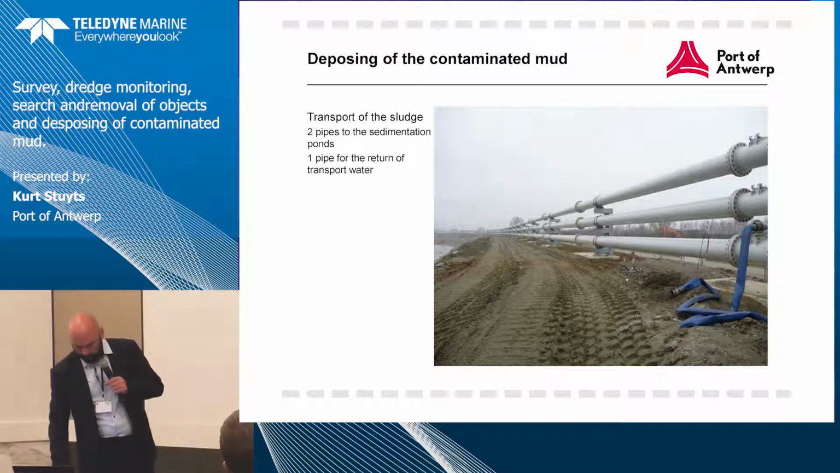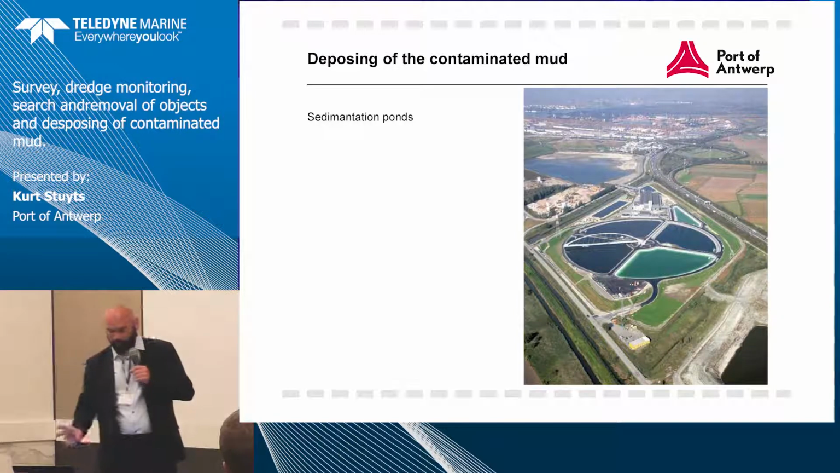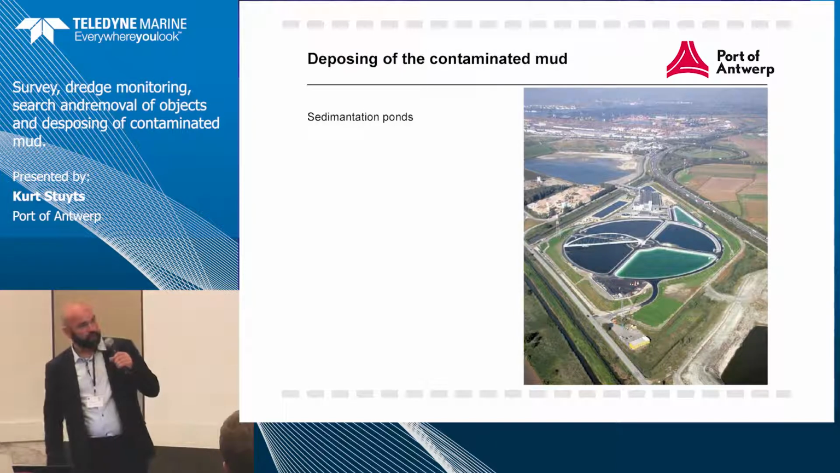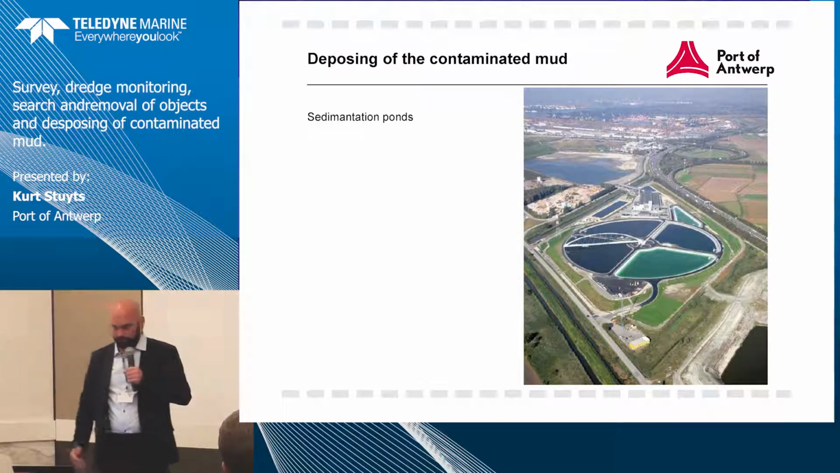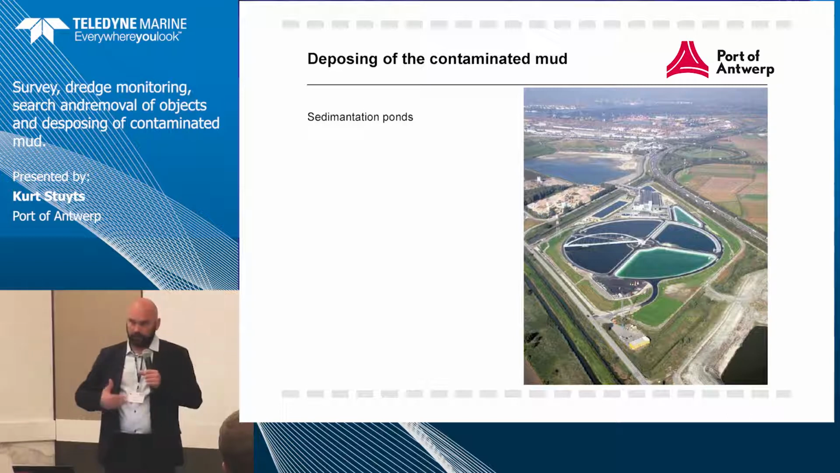So in the first stage, when it arrives at the factory, you have the sediment ponds. There are 4 ponds, and there's only 1 pond for contaminated mud. So all the rest has to be with clean mud and clean water. The big bridge you see in the middle, there's also a dredge head on it, and they dredge the mud back out. So the sediment falls down and then they dredge it back up. The overflow of water that comes out will later on go back to the canal after water cleaning.